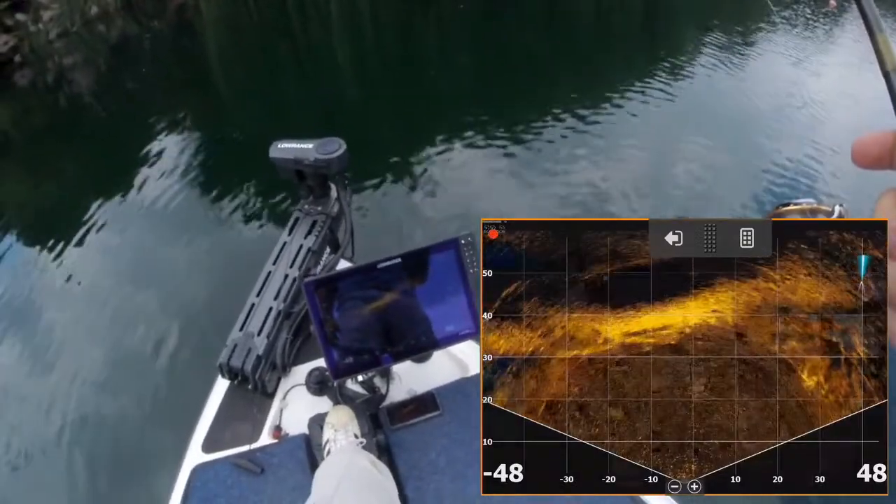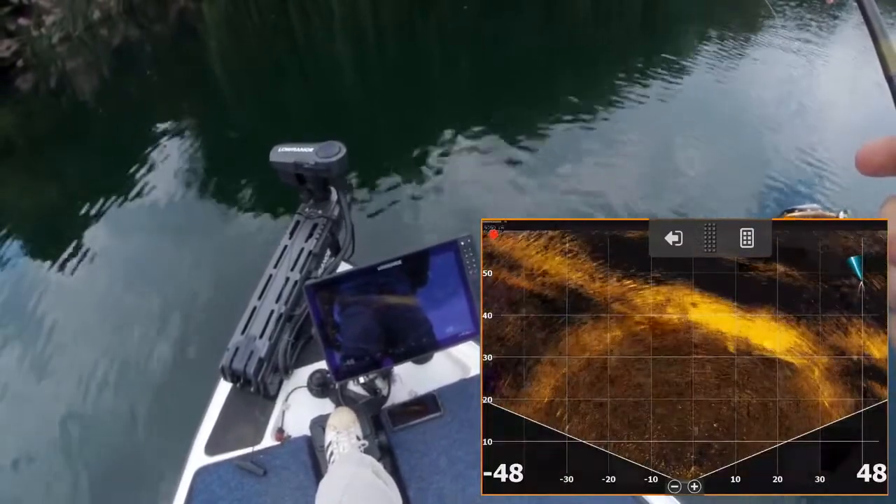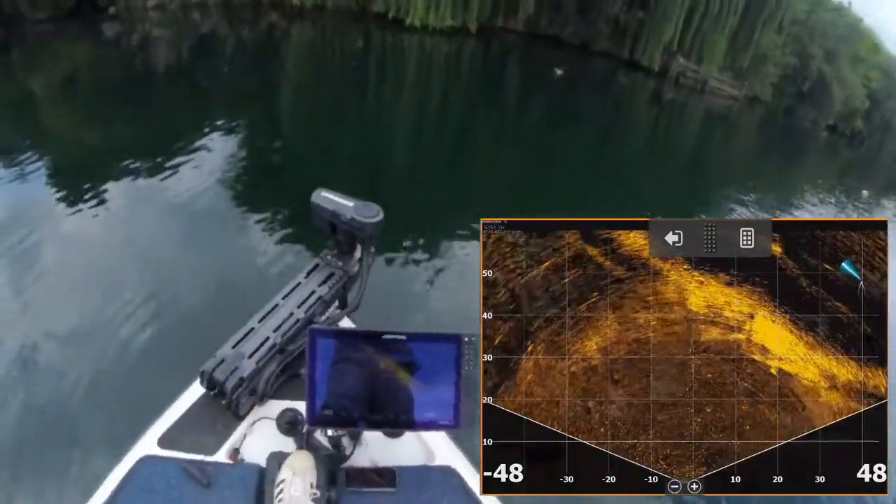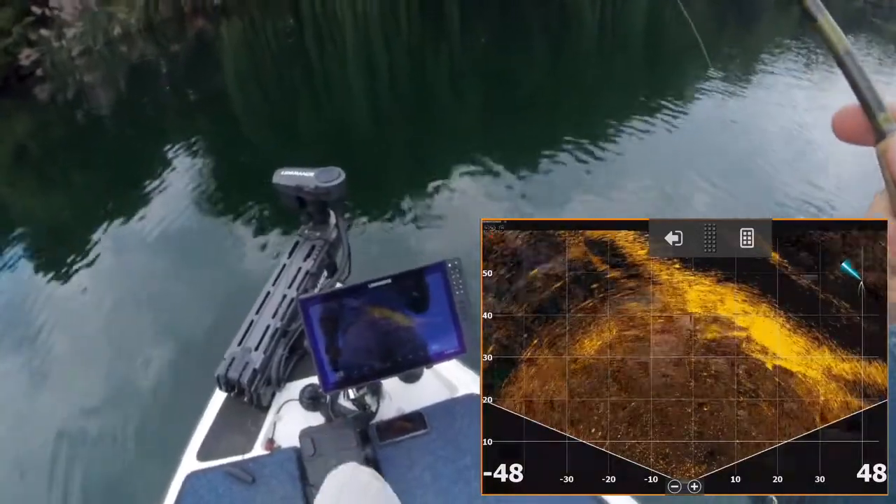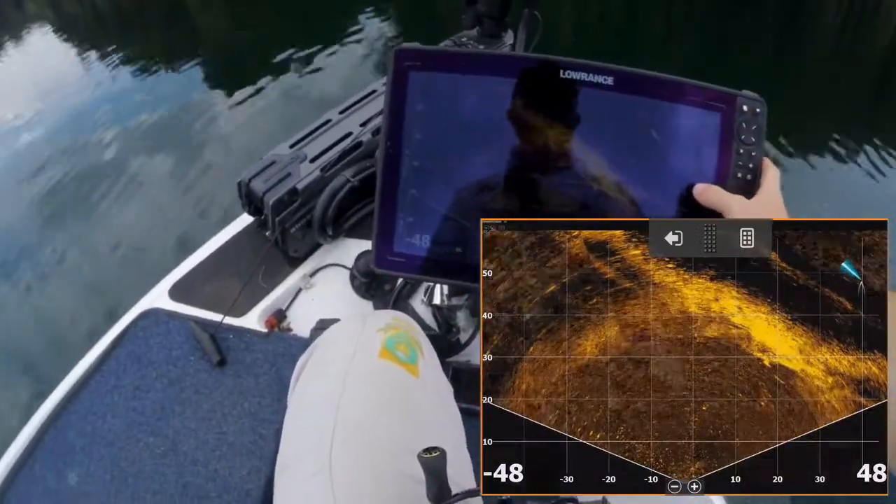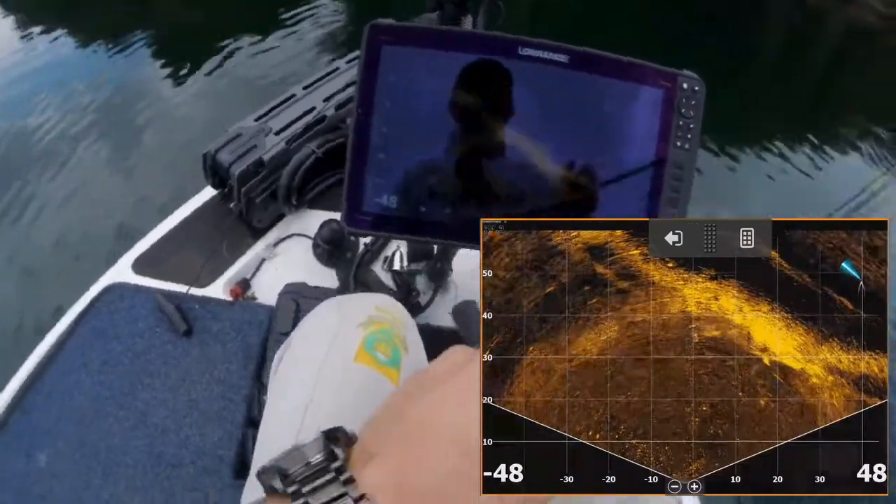Let's turn the trolling motor a little bit further left. So this is currently seeing 130 degrees left to right by 18 degrees up and down. That is the beam angle that we've got at the moment. And we are currently, range-wise, sitting at 60-foot range. Let's push the range up a little bit, up to 80 foot.